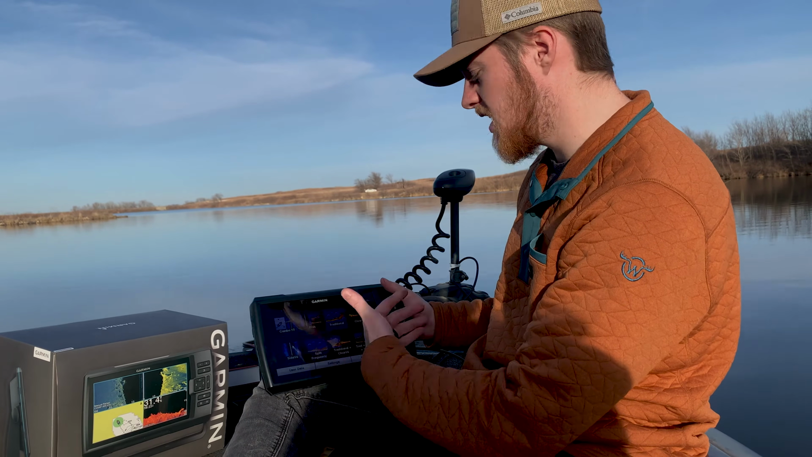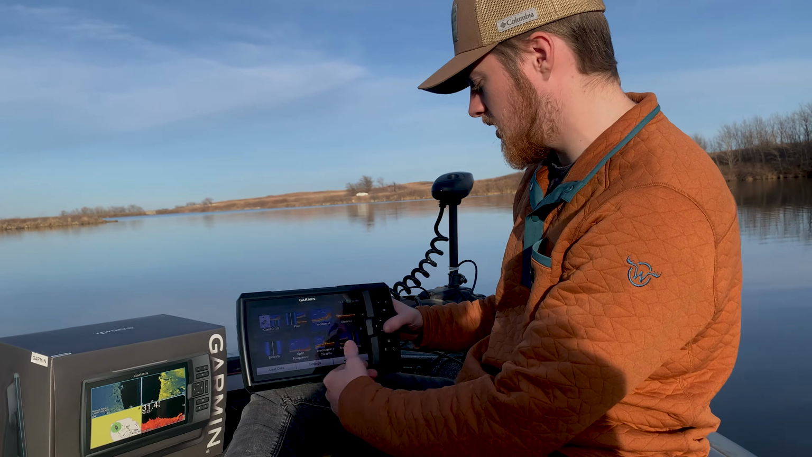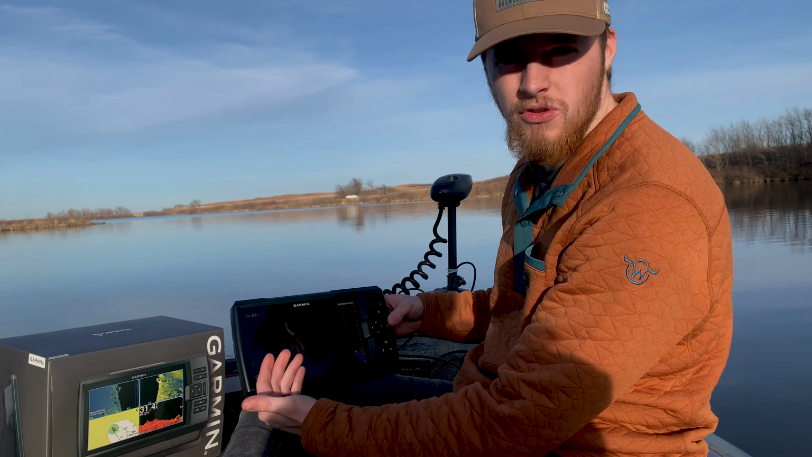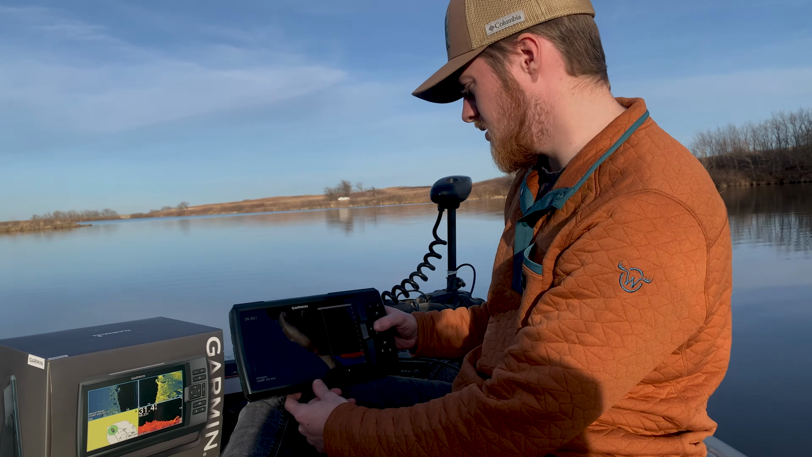And then if we go back, and this one is not a touchscreen, you have to use the buttons. We have different layouts that we can do. So we got that traditional, you got your clear view, which allows you to see structure a lot better, maybe not the fish, but allows you to denote structure a lot better.